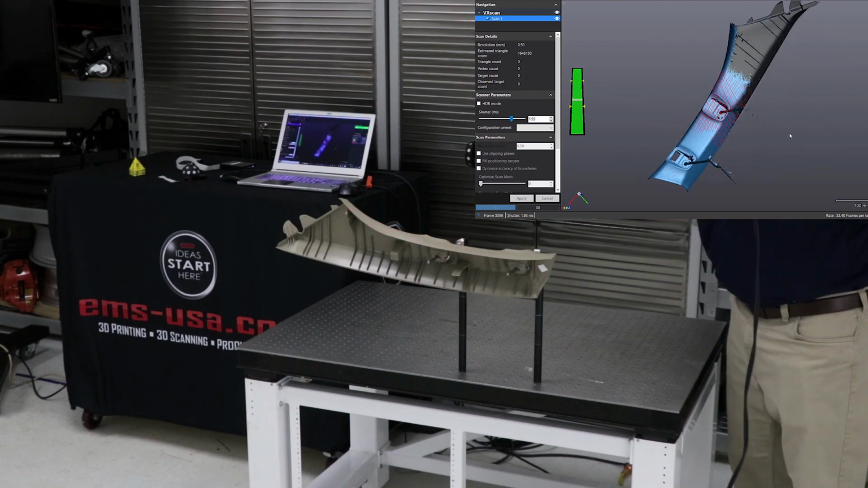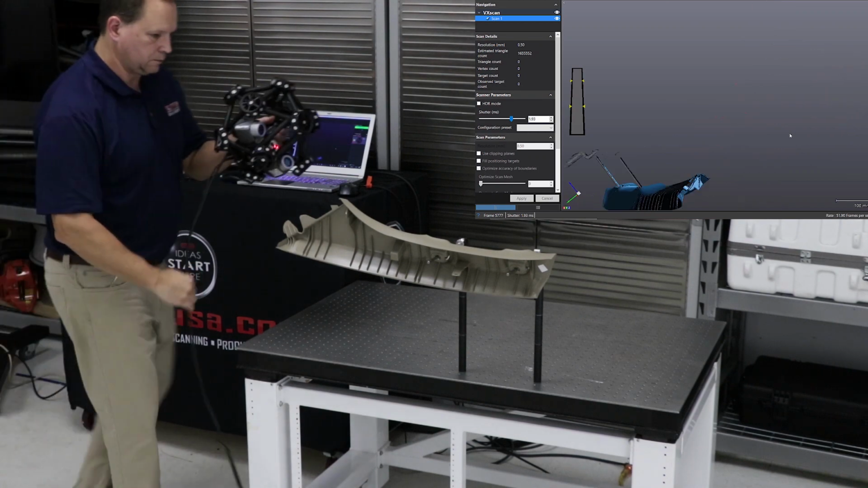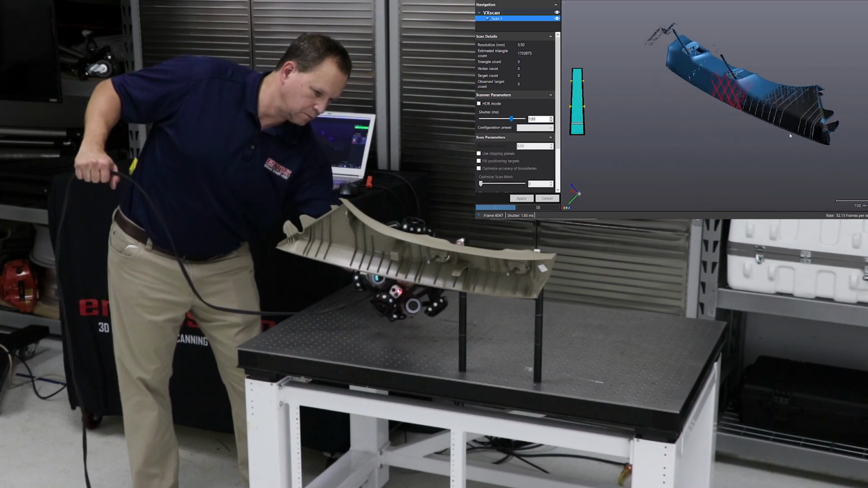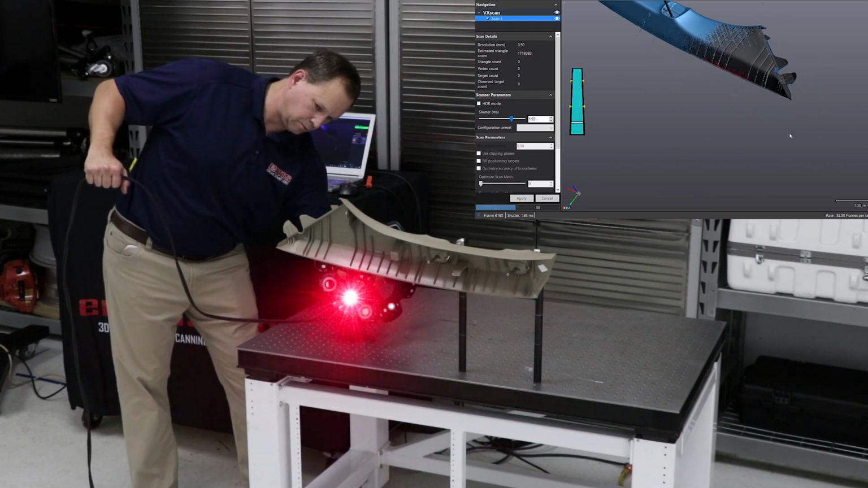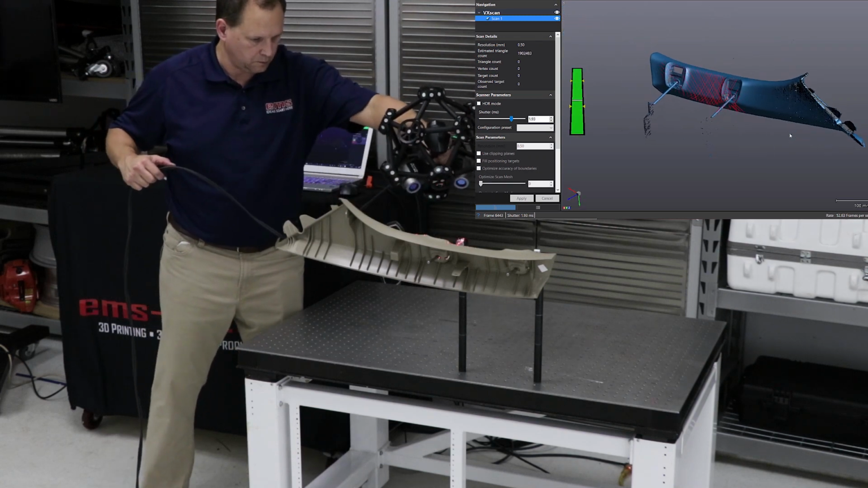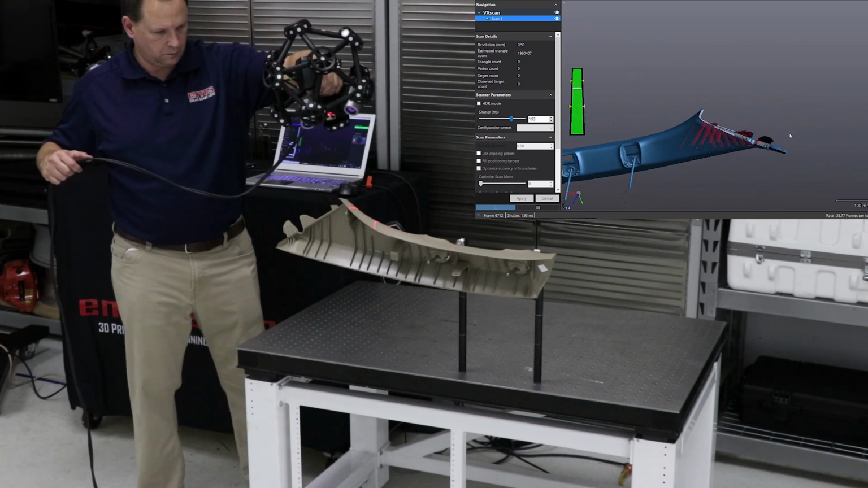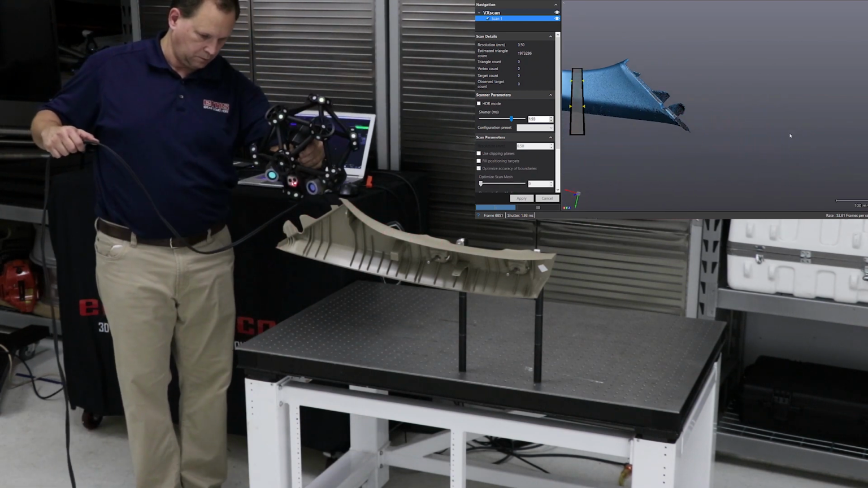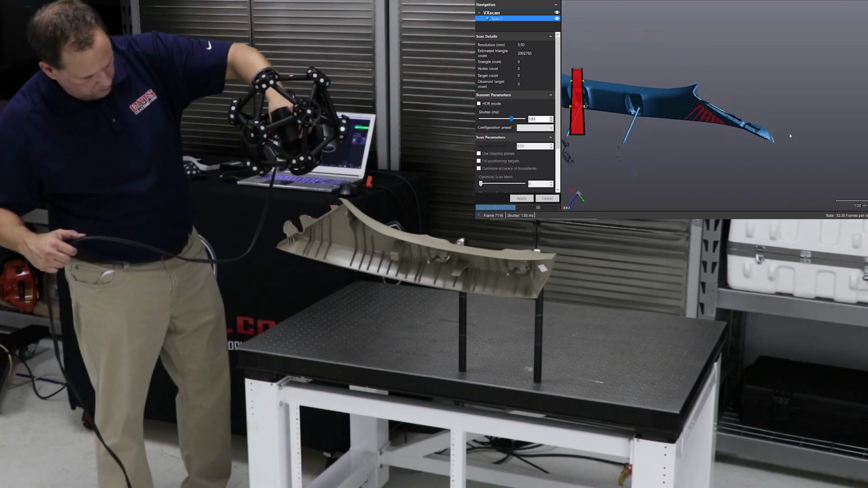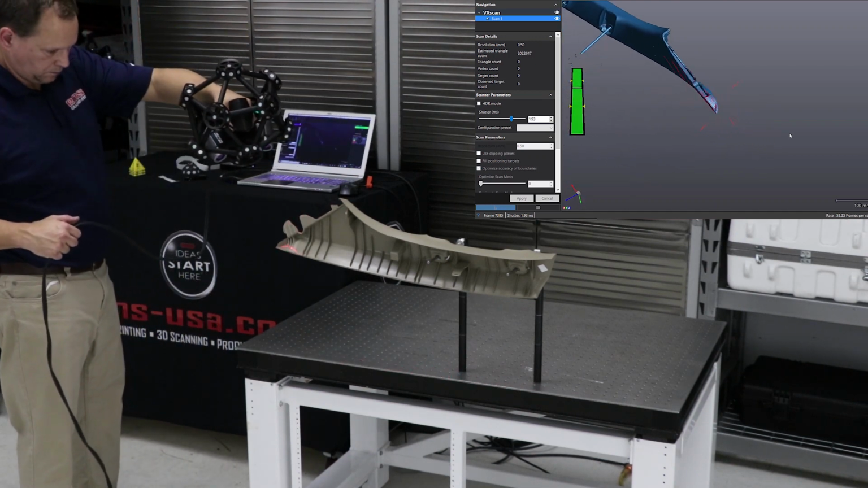It's less work on the post process, less cleaning up of the data, because typically if you lay it on the table, you're picking up the table. You'll see that here in a few minutes with the HandySCAN a little bit, but again, you just keep working your way around. There's no automatic button or light that comes on and says, hey, the whole part's scanned, you're all done. It's really just scanning it, maybe stopping and looking at it. If you see some areas that you missed, you go back and you hit them again.